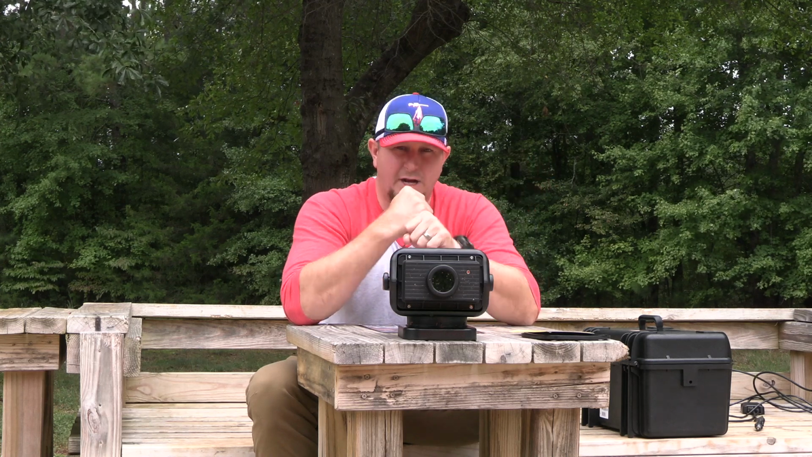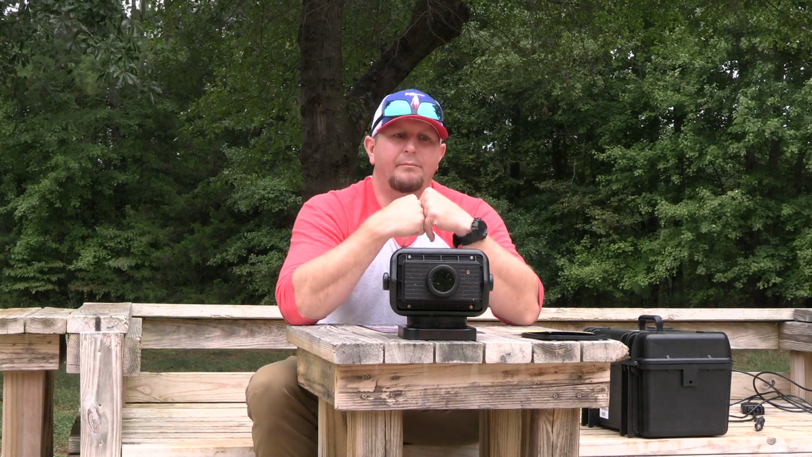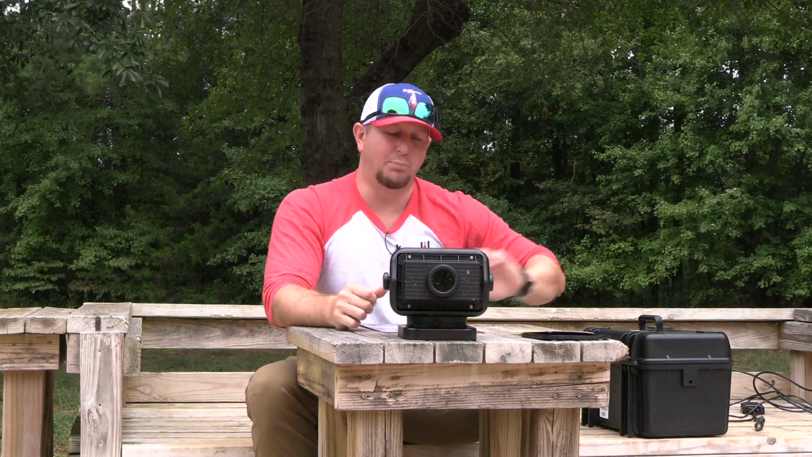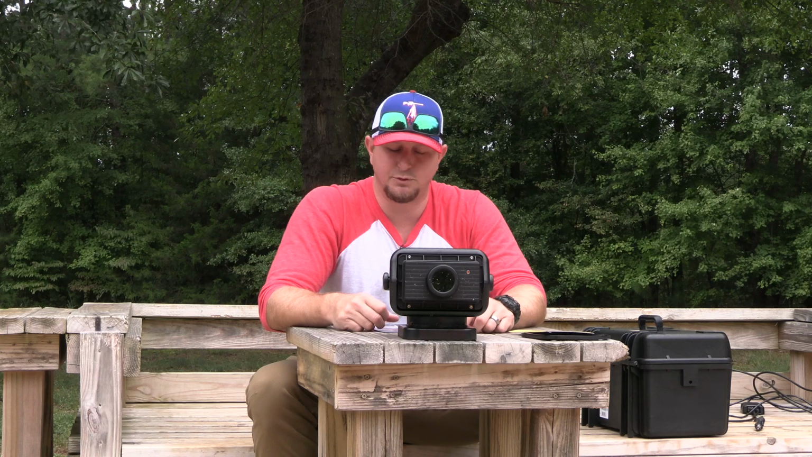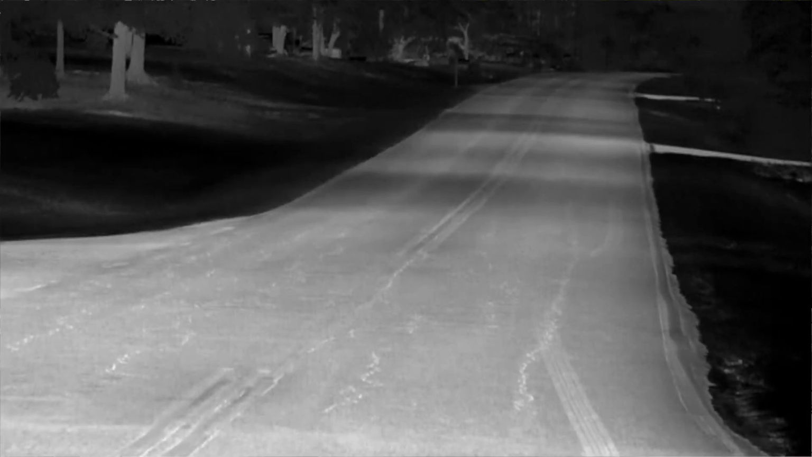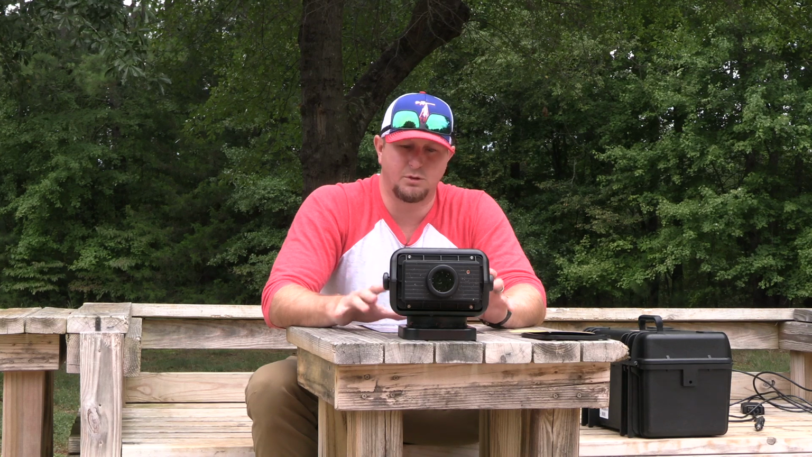And it allows us to stop the vehicle, get out, set up the call, and call those animals in, versus continuing on throughout that property and potentially risking boogering or scaring those animals away, which is a big deal at the end of the day, because that's what we're there to do, is to predator hunt and try to help these farmers out. So really cool feature, just being able to use this on your vehicle.